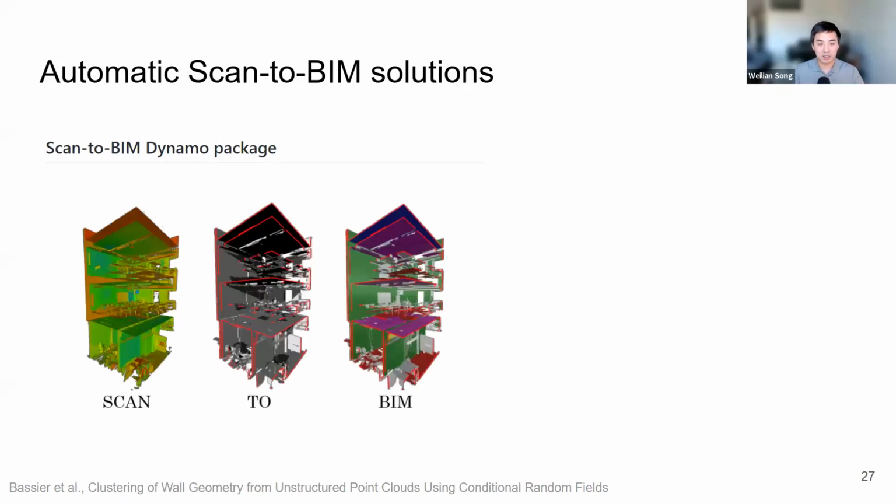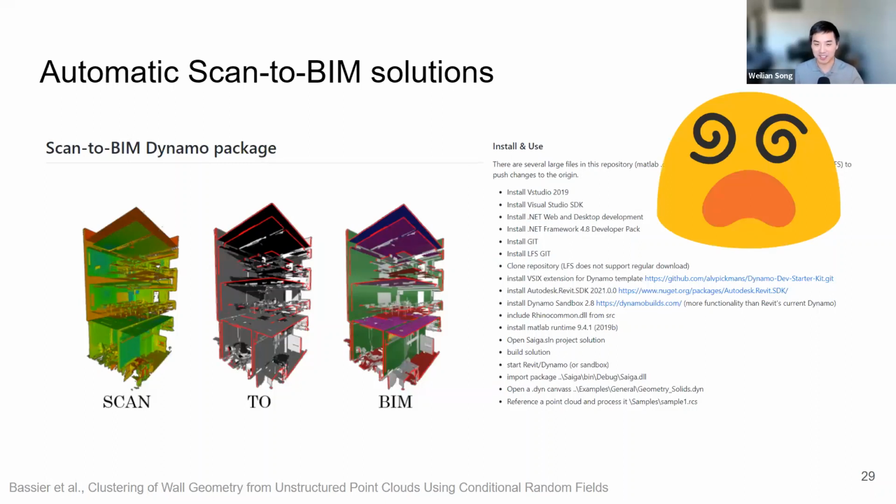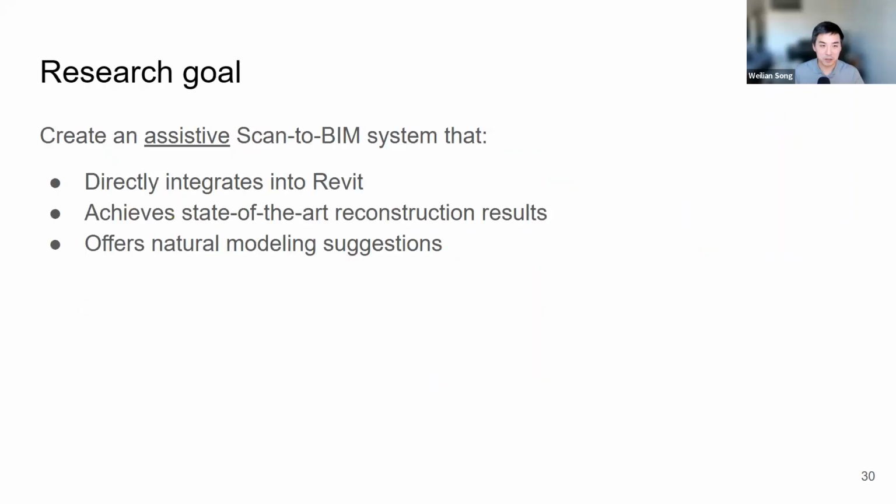And there does exist an open source research code base from Bayesier et al. This is like a Dynamo package. But when I was first trying to use it, just looking at the installation guide, I felt rather intimidated. And if I feel intimidated, then it's probably not very accessible for most architects to use. So that limits the adoption. So clearly, we do see that there is a need to speed up this modeling process.